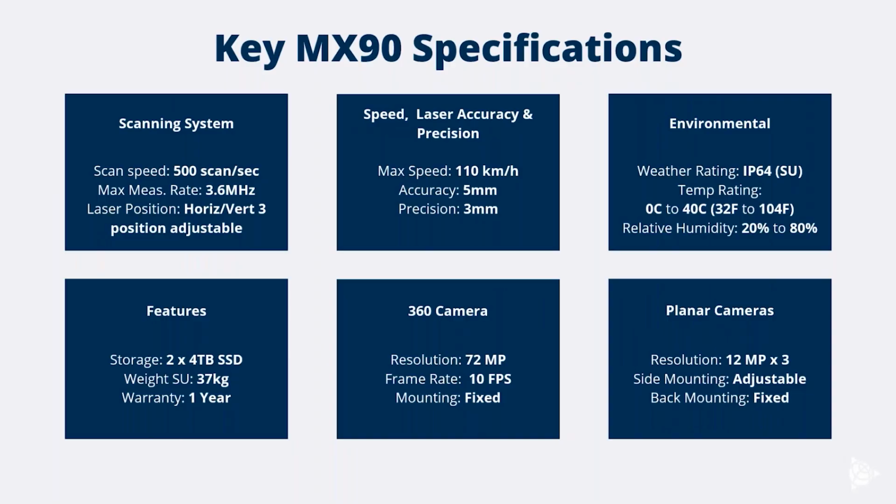We have a 360 camera on both the MX60 and MX90. So on the 90, we have the current generation Ladybug 6 camera, so 72 megapixels on that camera. And then the MX90 also has 3 planar cameras. So 2 forward-facing adjustable cameras, and then also a downward-facing pavement camera.